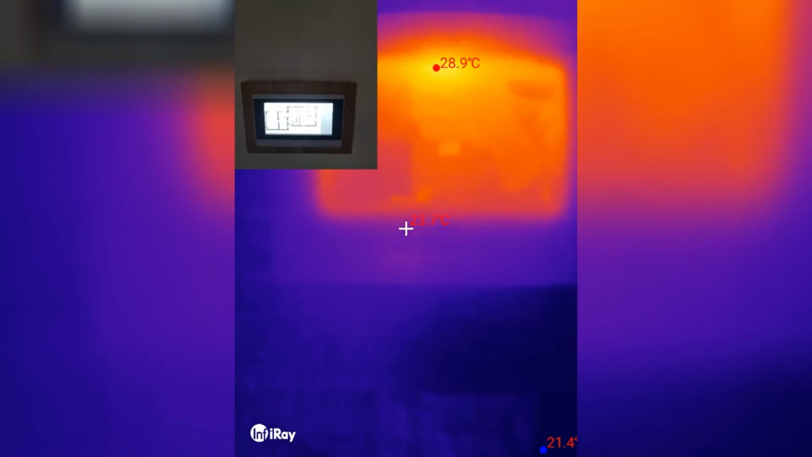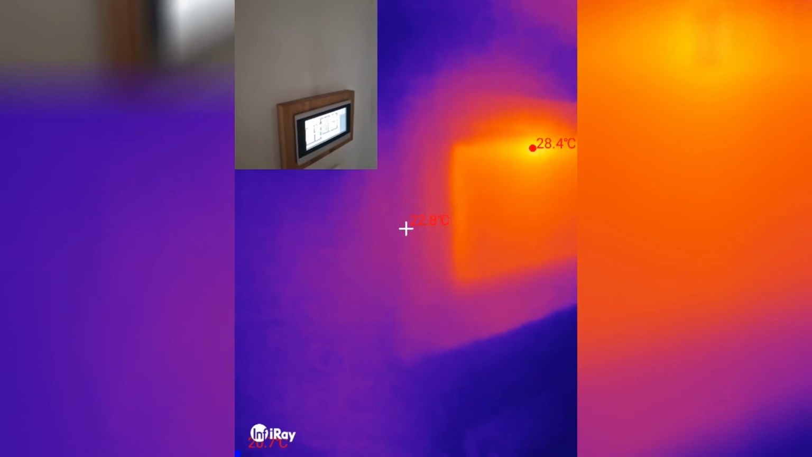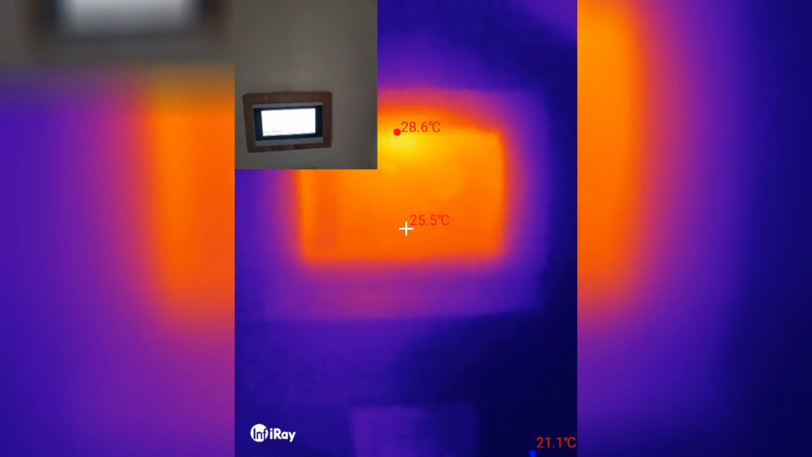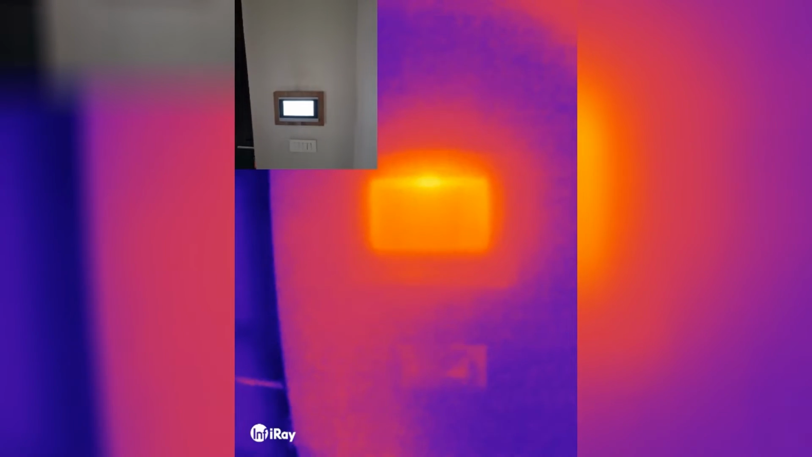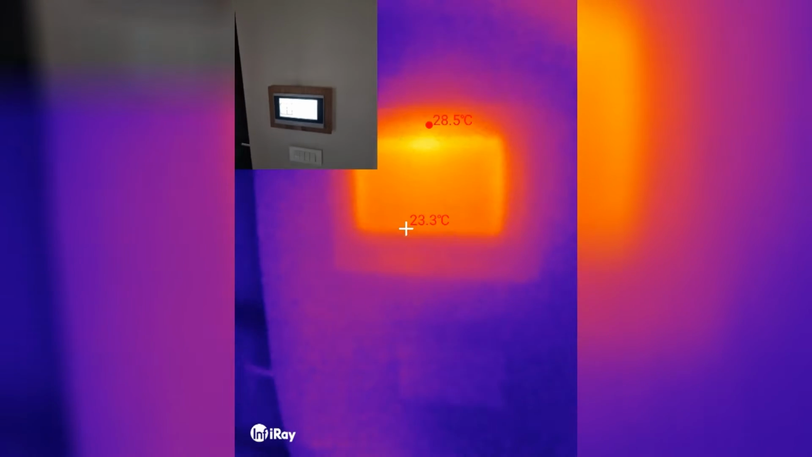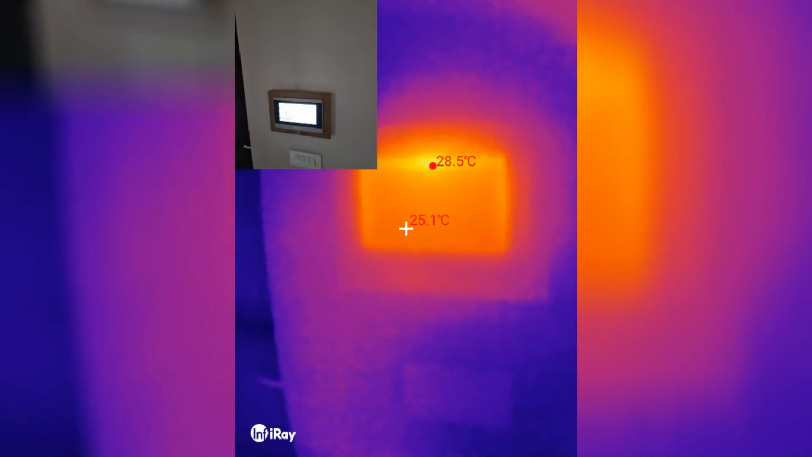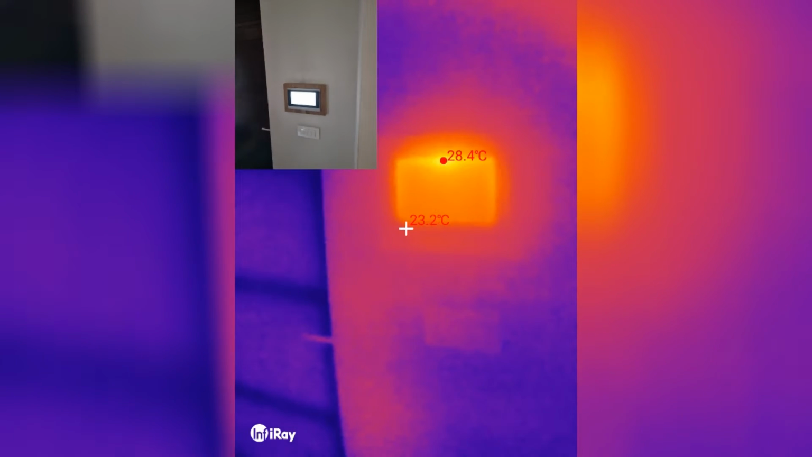So probably I have to, I don't know, dig out the cavity. This one has this wooden frame because otherwise it wouldn't fit. But just from the heat signature, you can tell that this is using less energy. So I should be replacing that. And after all, it's probably not much, but this is running 24/7. So I should do something about that.